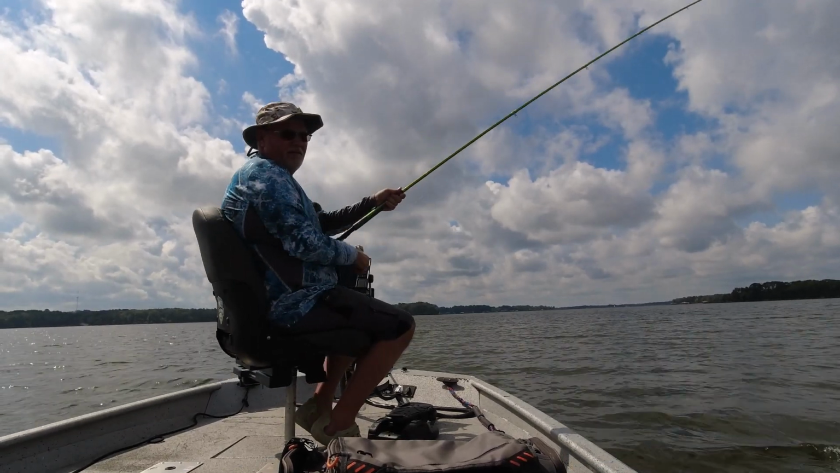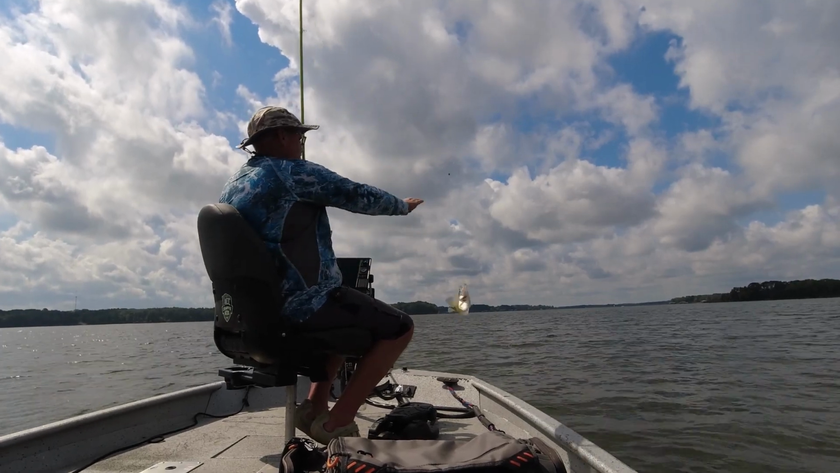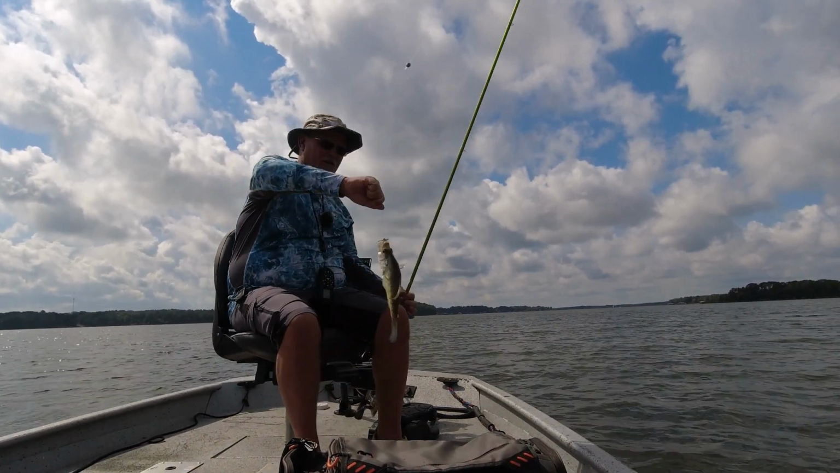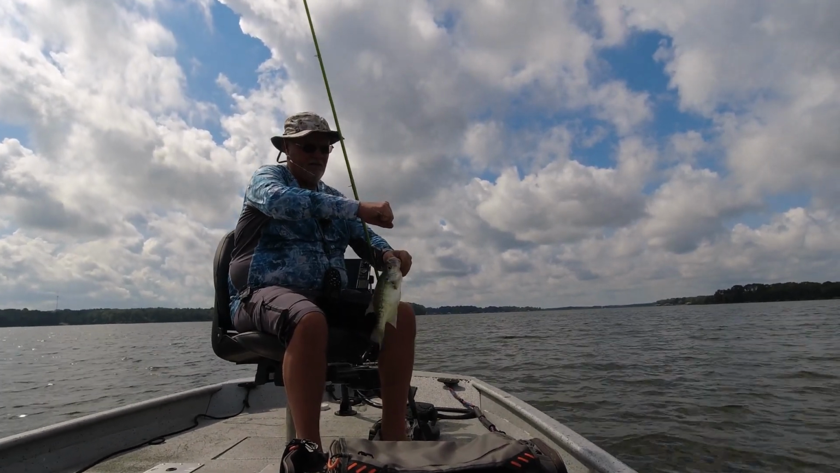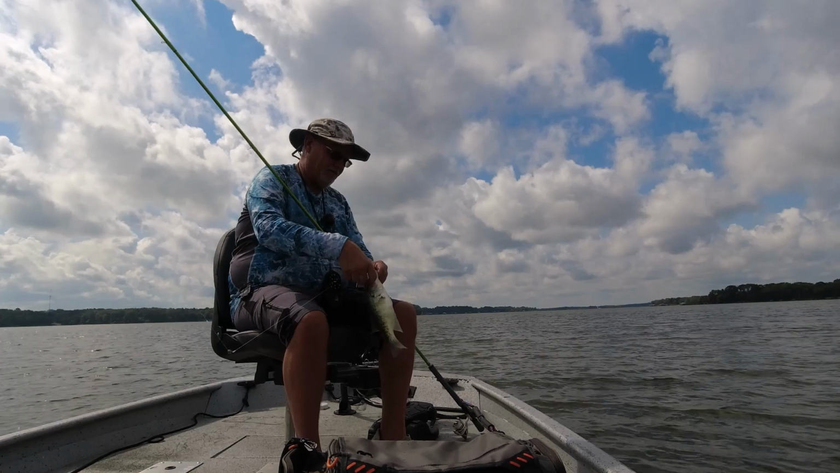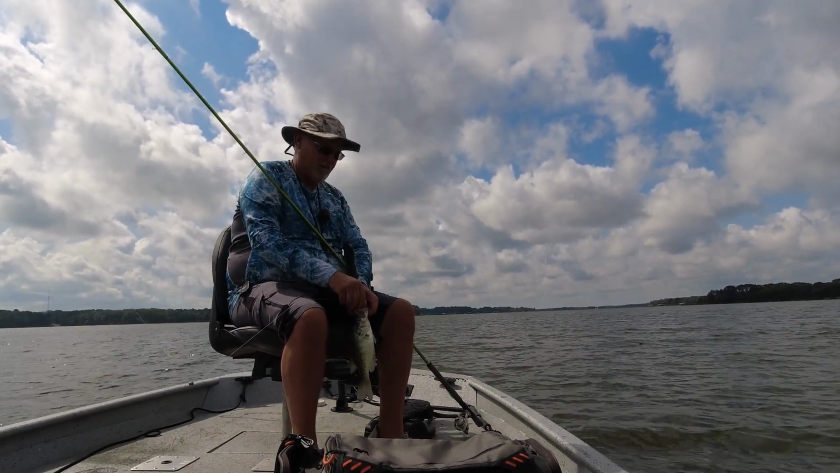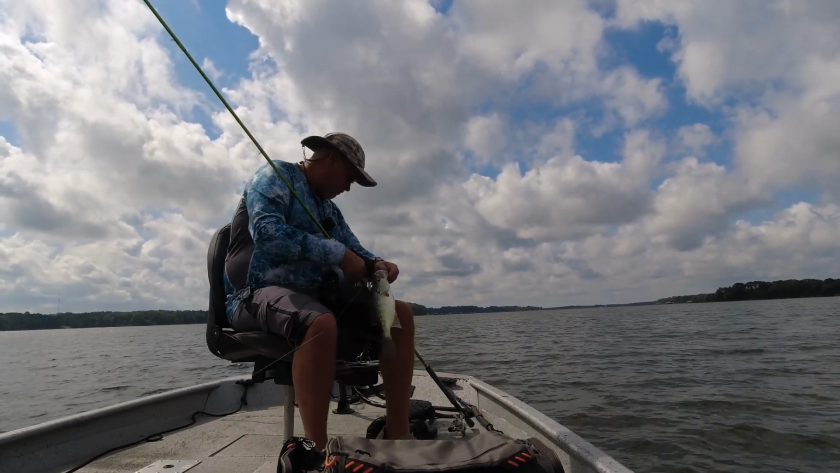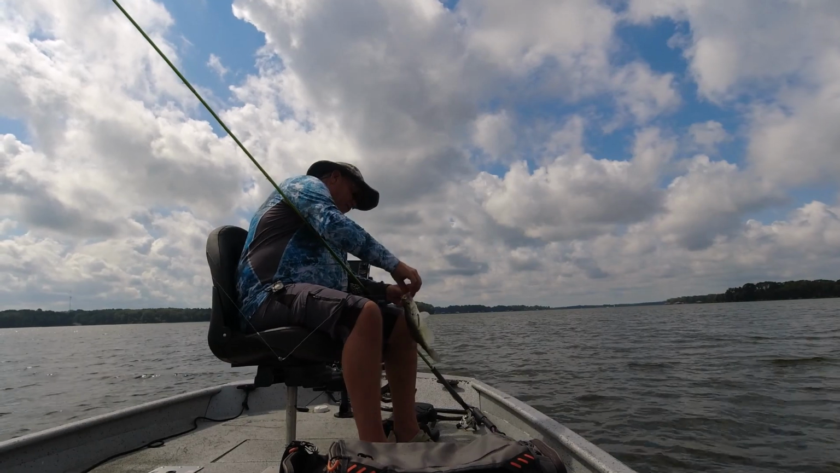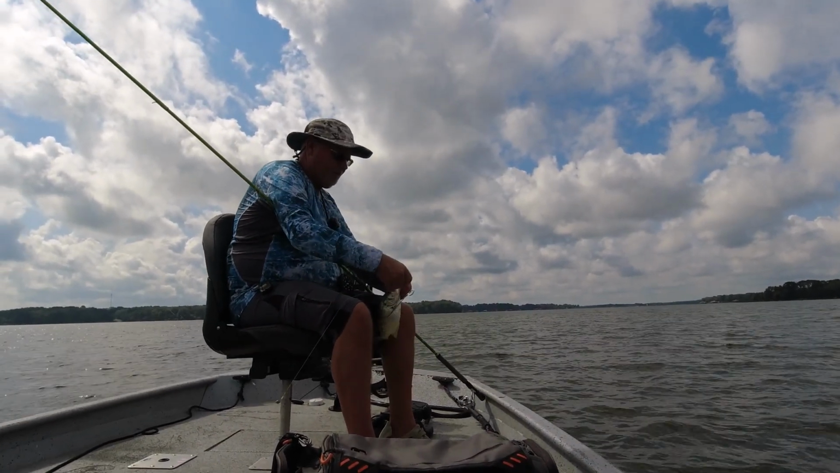There's another good crappie. Pretty good crappie. Heck, we may keep us a few. Have a little fish fry. That's about the third drop and the second crappie. I want to move my plier getter on the other side of my seat here.